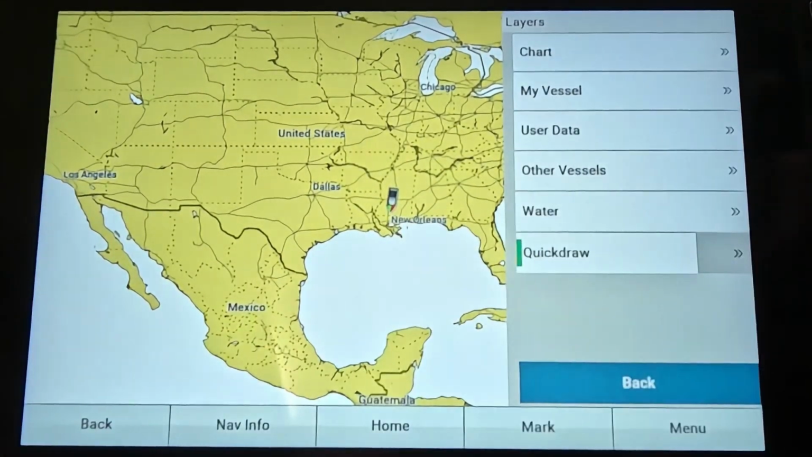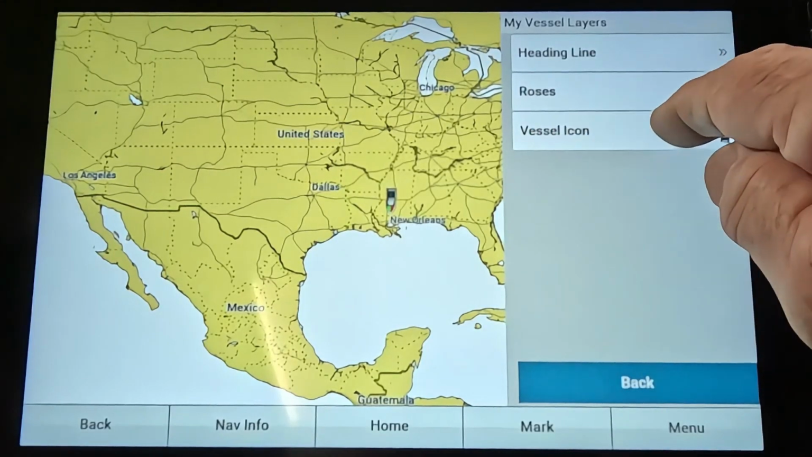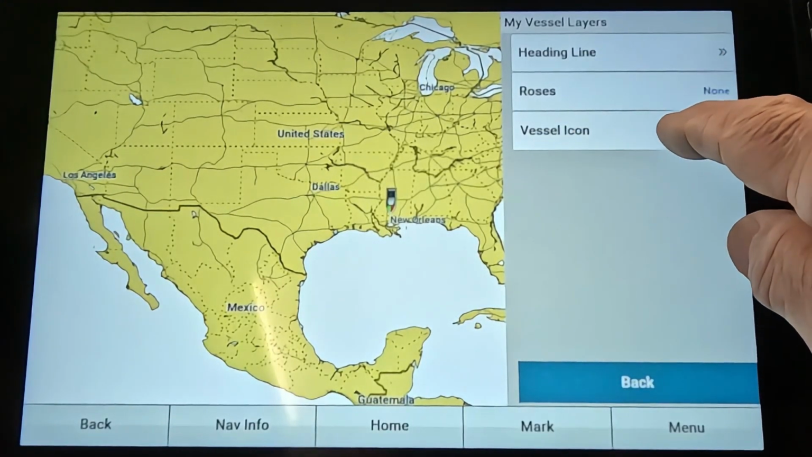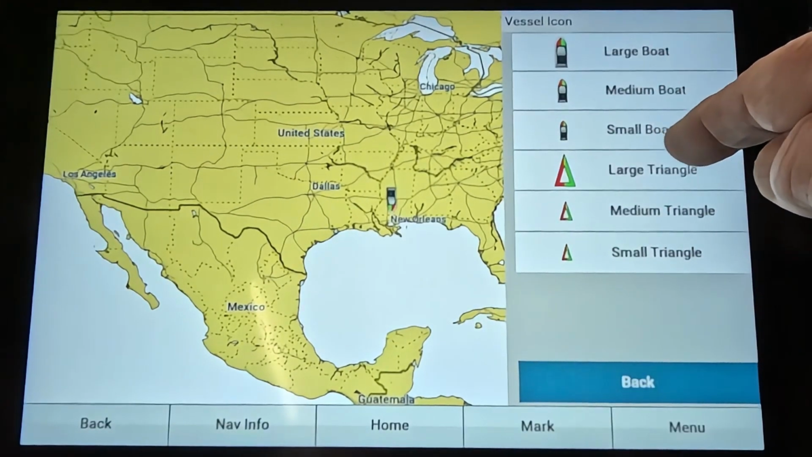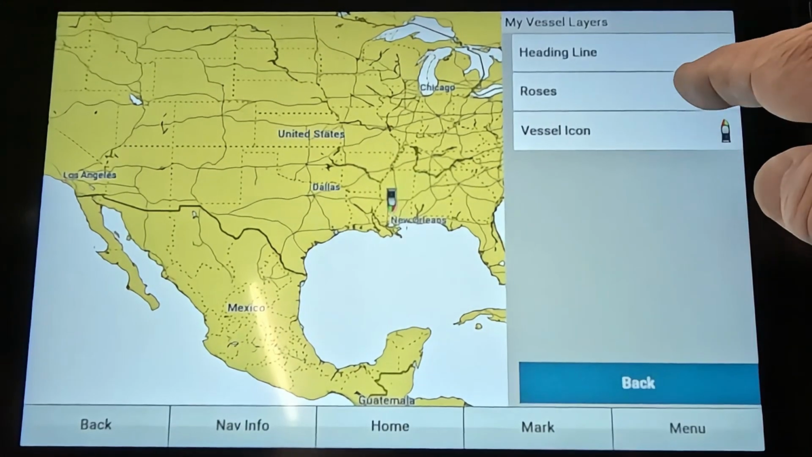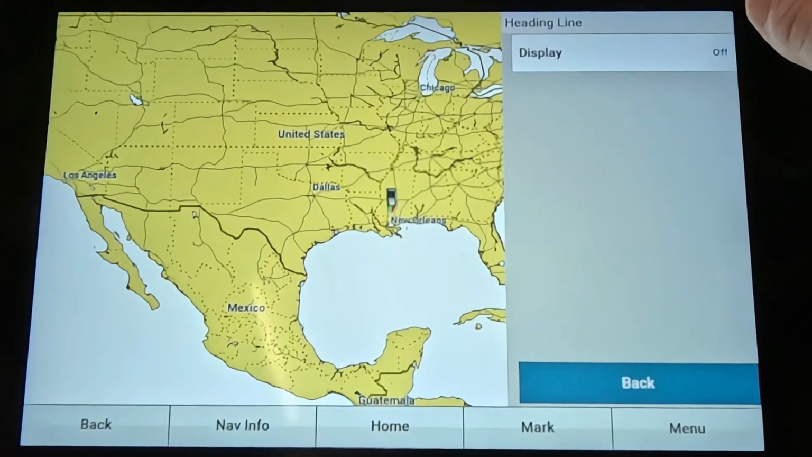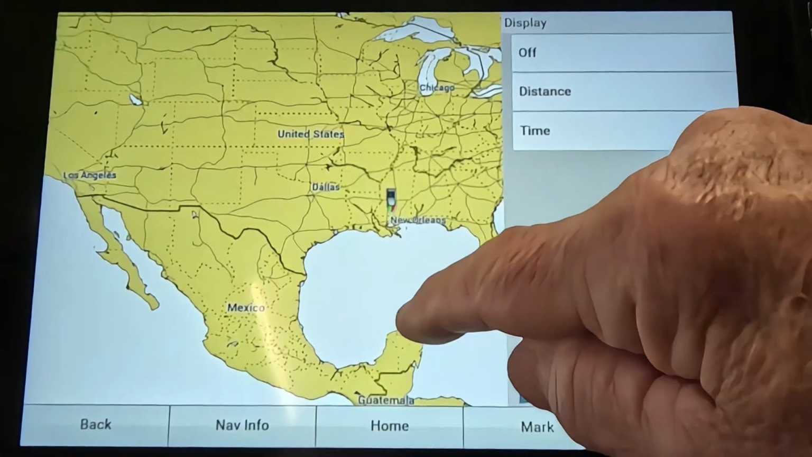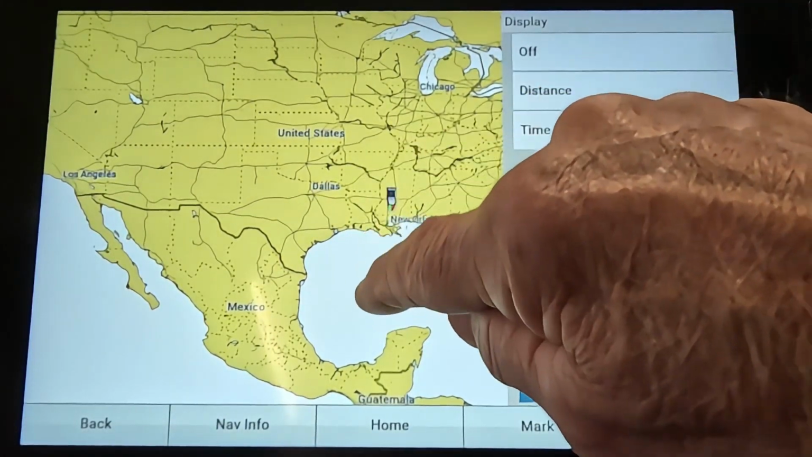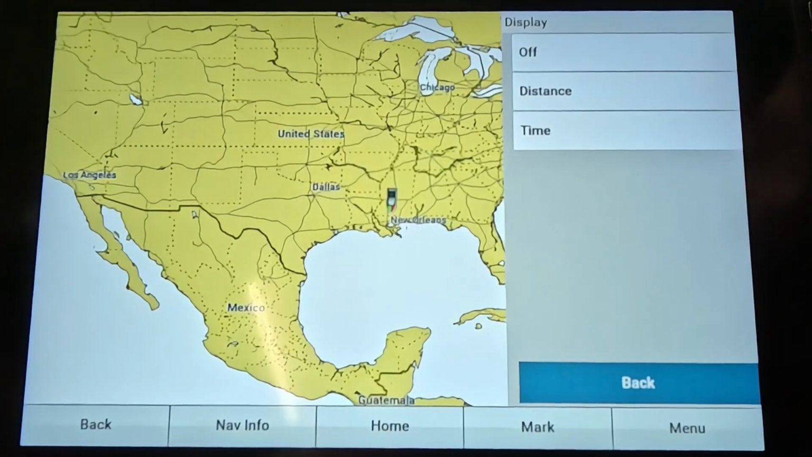Hit back. My vessel. Now this right here is important to me. You can choose your vessel icon, whatever you want it on. You can choose however big of an icon you want. I'll leave mine at the default setting. Now heading line is what's really important. You want that turned on. What that does, it makes a line out from the point of your boat to where you can see which way your boat is turned.